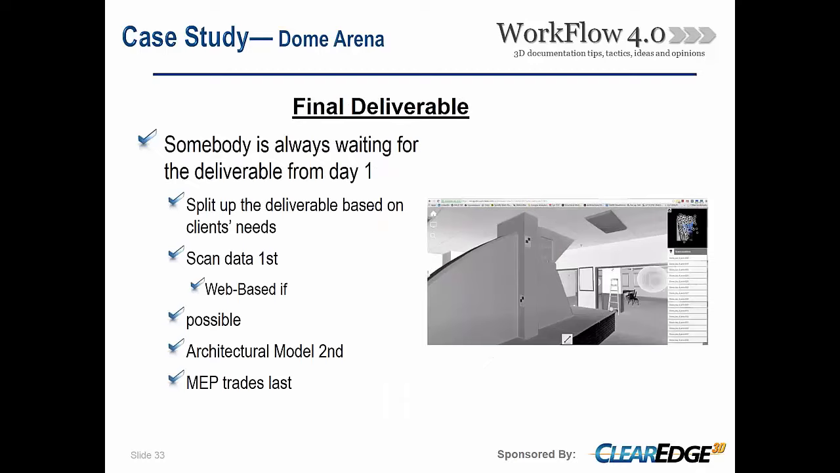And then just as part of the final deliverable, a couple of tips here. Somebody is always waiting for that deliverable from day one. So everybody's kind of always on your back. When are we going to get it? We need to start our design process. So the pressure is always on from day one.